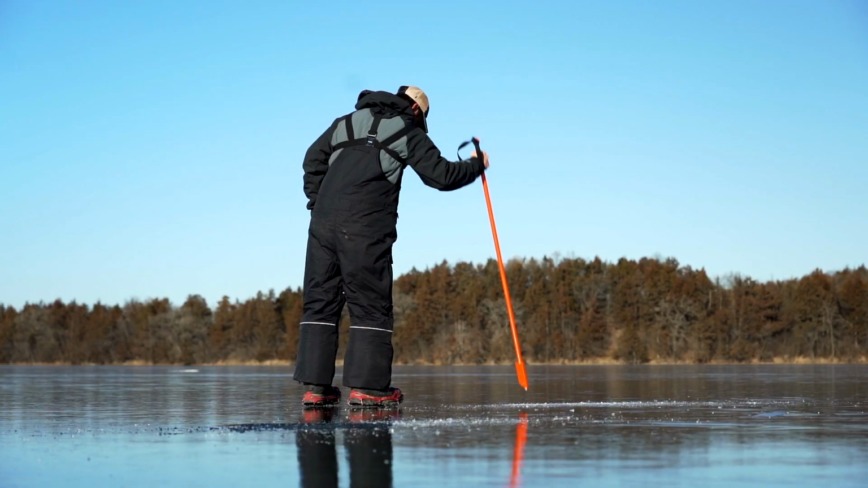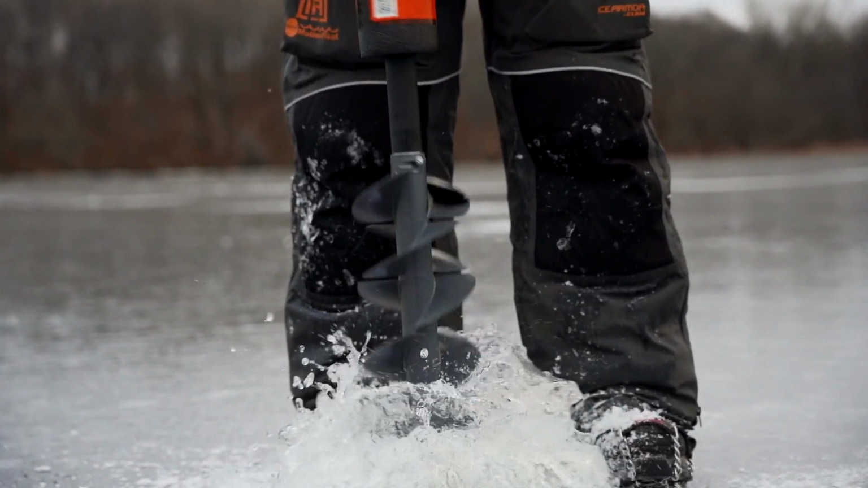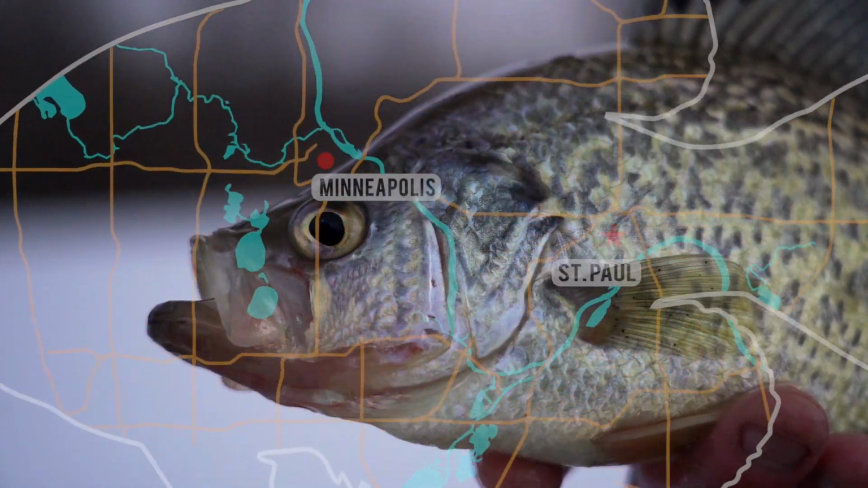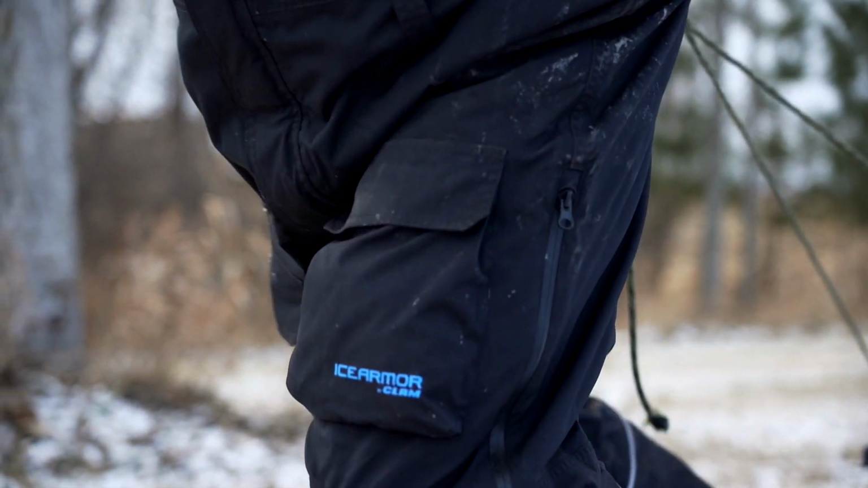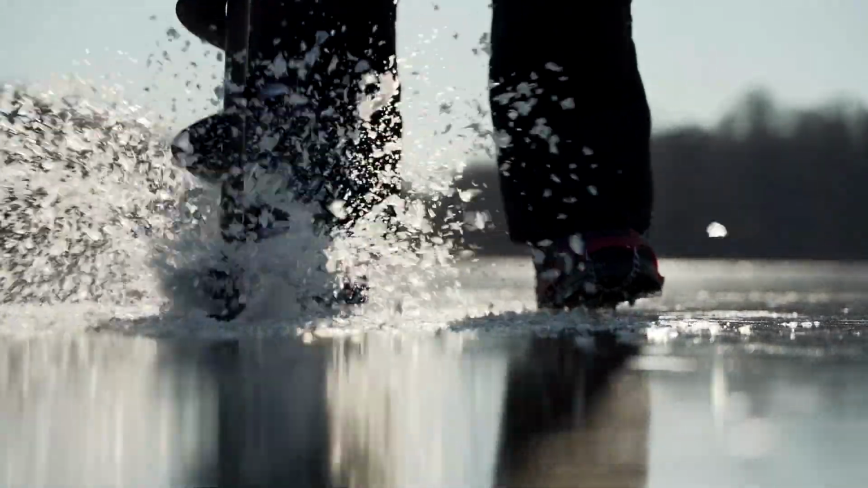All across the ice belt, there's a common species that is chased by anglers, the crappie. Oftentimes, anglers travel hours down backroad logging trails in pursuit of the best bites. But the truth is, the biggest crappies and the sickest bites are all much closer than you think. They're all located in the Twin Cities metro area.